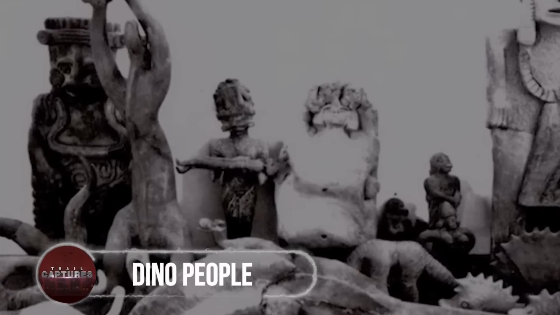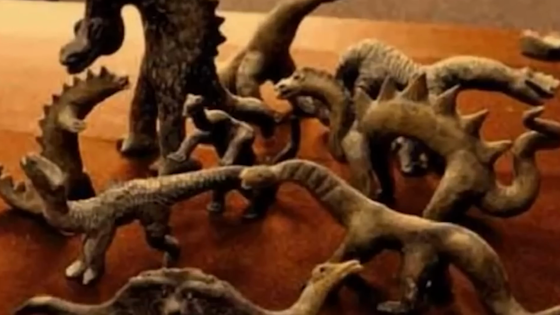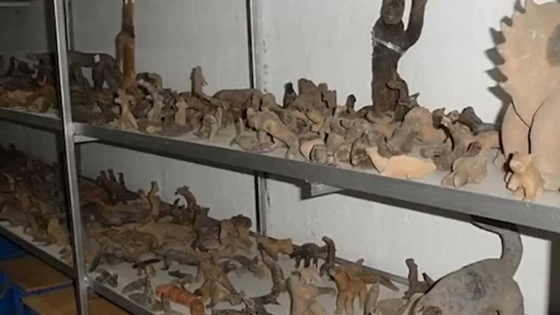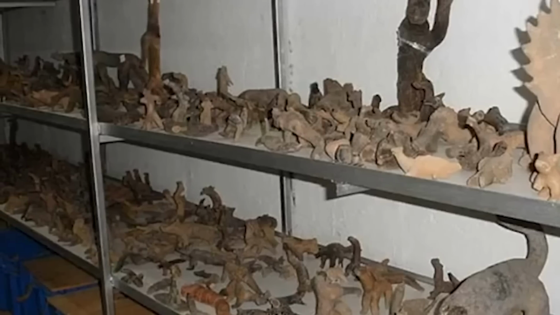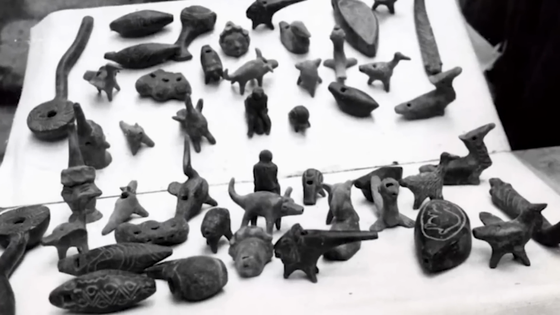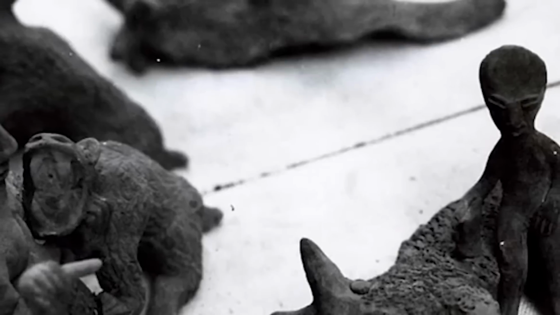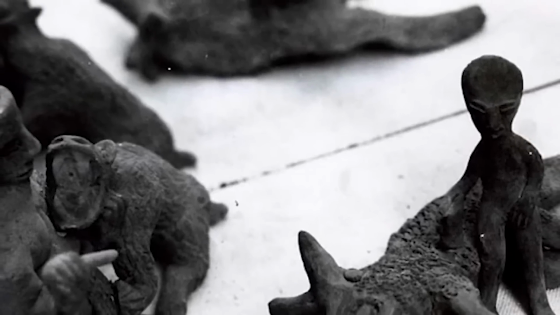Dino people. If you used to believe that humans came following the dinosaurs' extinction, then get ready to be proven wrong. As buried underneath a tomb, scientists discovered something strange yet fascinating. They unearthed hundreds of figurines containing the figures of humans and dinosaurs, both of them along with each other.